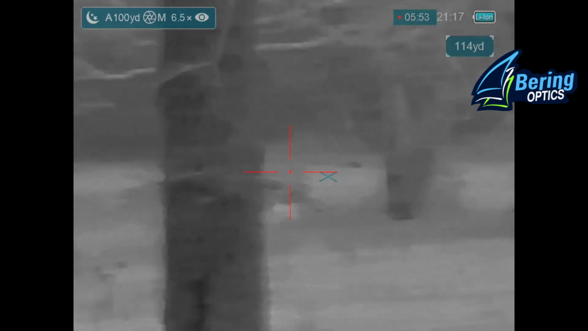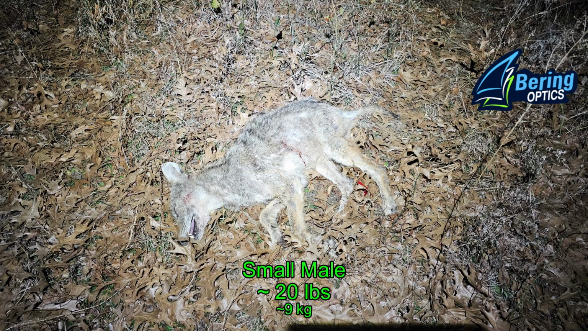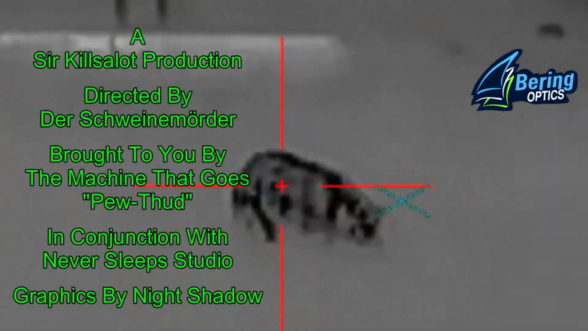160 yards, coyote goes right down. And it turned out to be a small male coming in at about 20 pounds. And he made my night. Yep.